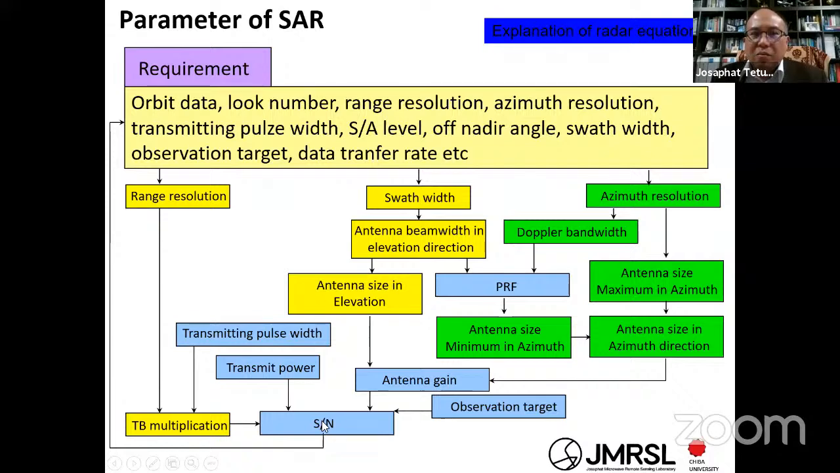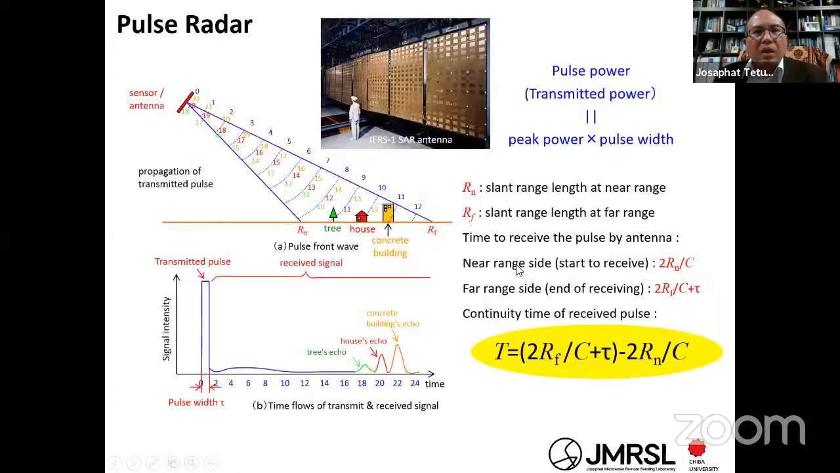It depends on the range resolution, swath width, and azimuth resolution, and it has a relation to the antenna size and also the power of the SAR system itself, and also the pulse. Chirp pulse and the number of chirp pulses, the radar pulse itself.